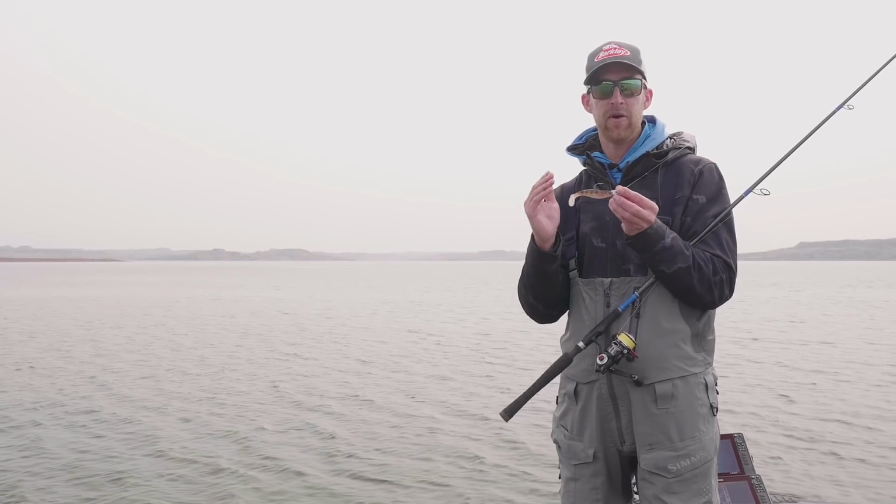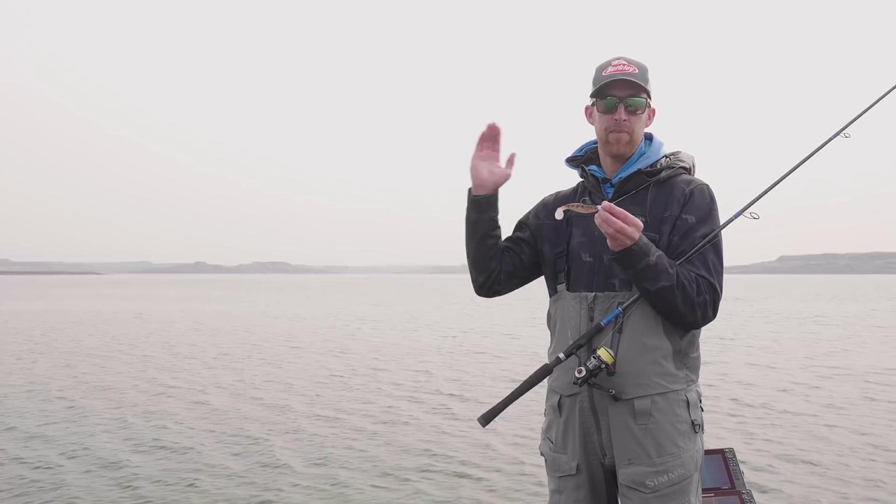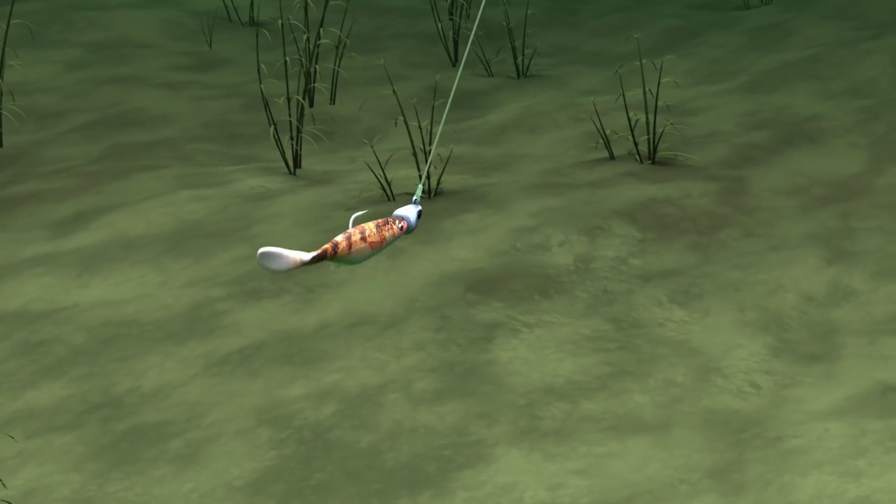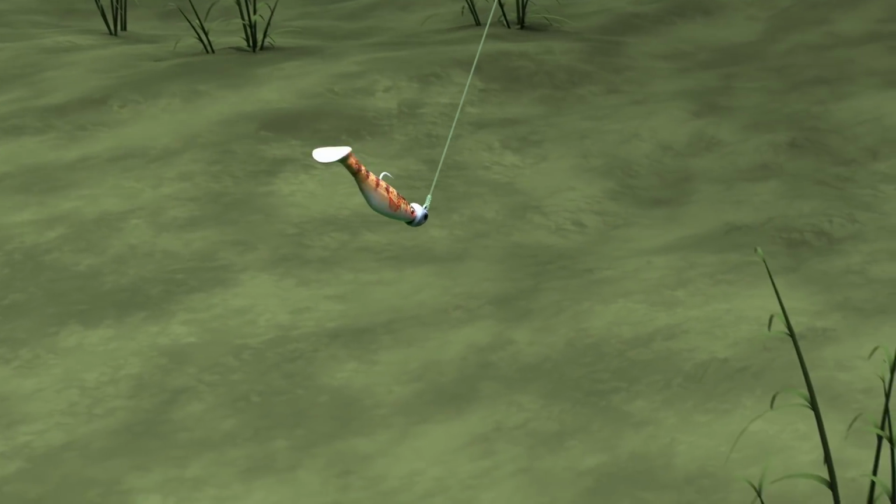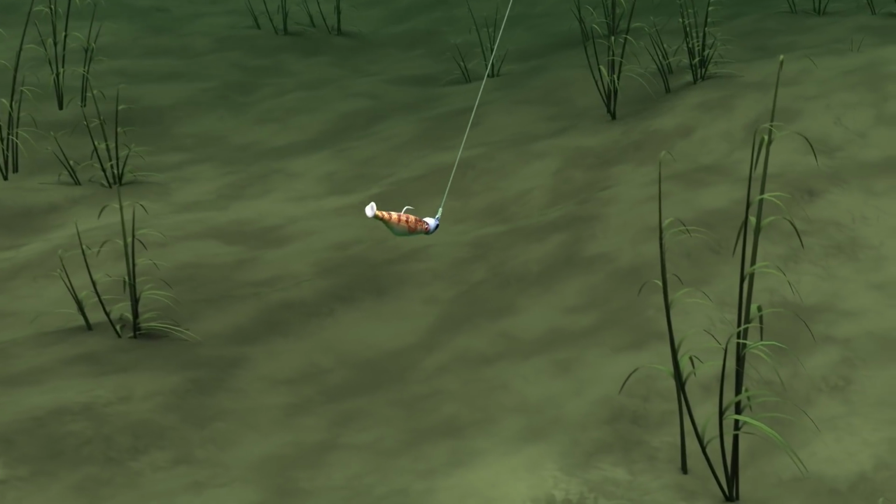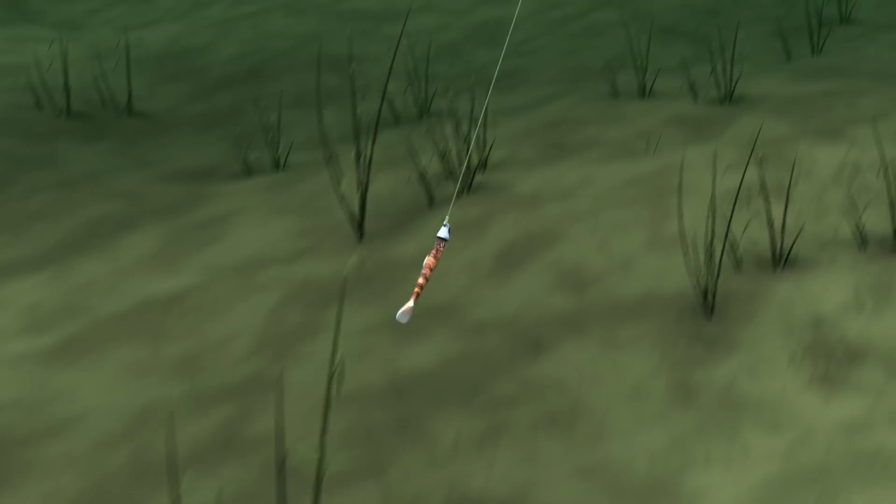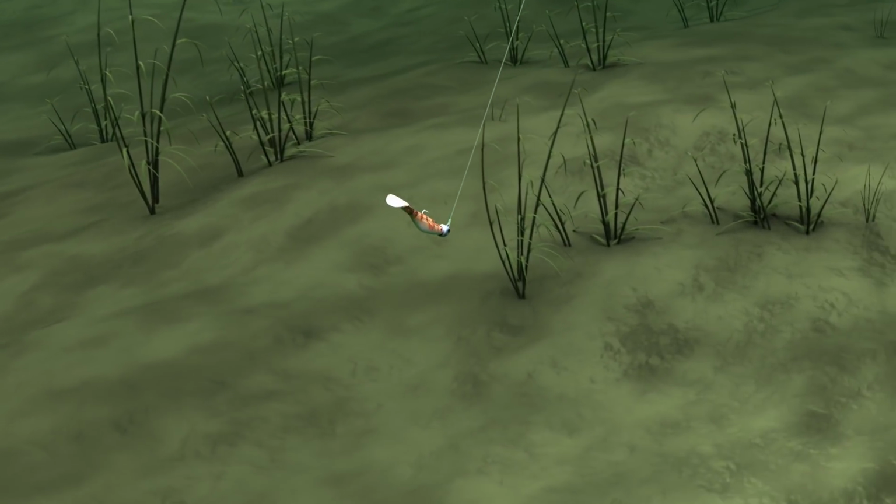The other key thing about that clear water is it allows that fish to see when I'm working my bait really aggressively, pumping the bait up and letting it fall. And I think it's doing a couple things. One of them is it's touching bottom. It's always a good trigger. The other thing is it's ripping through the weeds, another way to get a walleye's attention. And then the most key part is how fast that bait's falling.